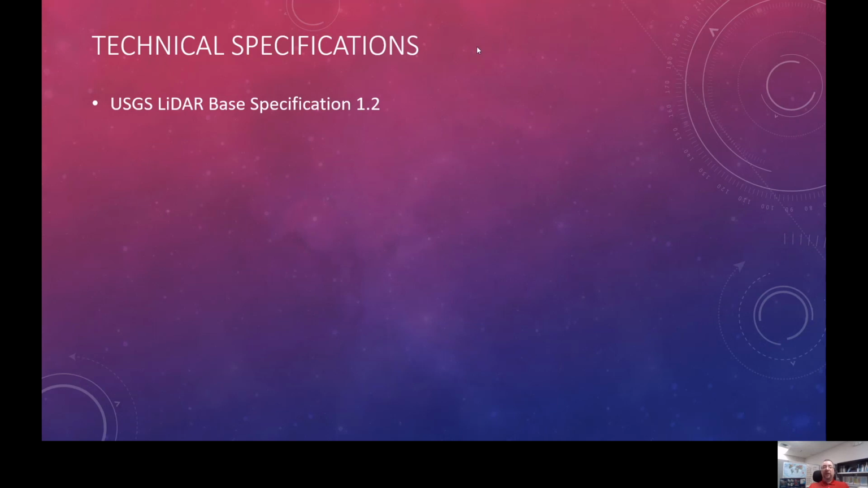Generally speaking, LiDAR data uses something called quality level in these base specifications to describe them and the different accuracy levels that they need to achieve to meet those different criteria. And Indiana's old data was quality level 3, and the project that we are currently working on is striving to get Indiana up to quality level 2, or QL2 for short. Generally speaking, the smaller the quality level number, the higher the accuracy, the better the LiDAR data.